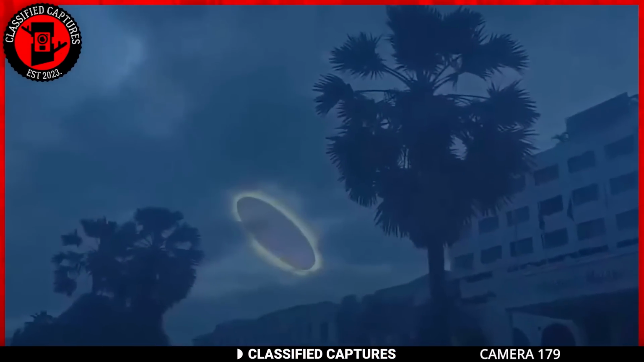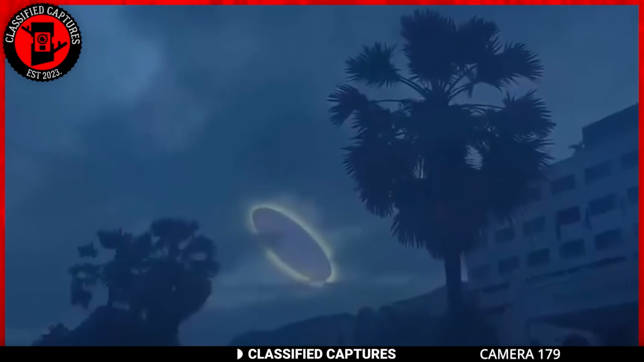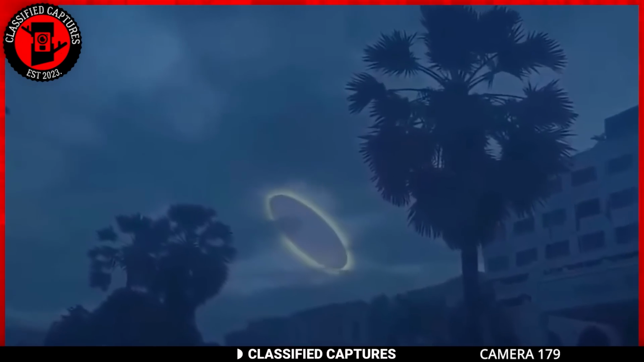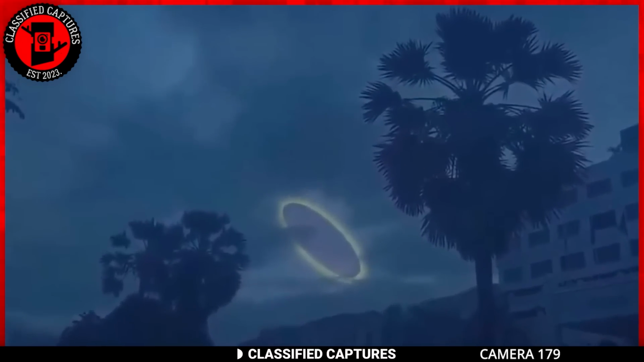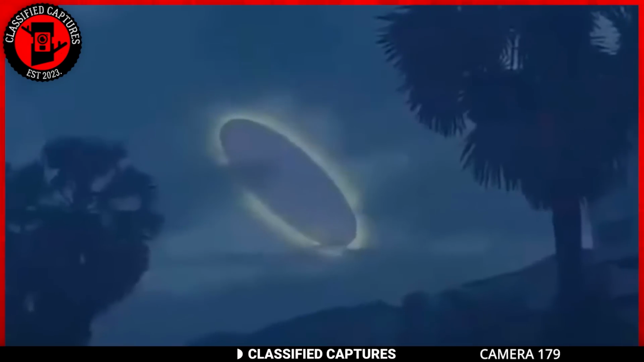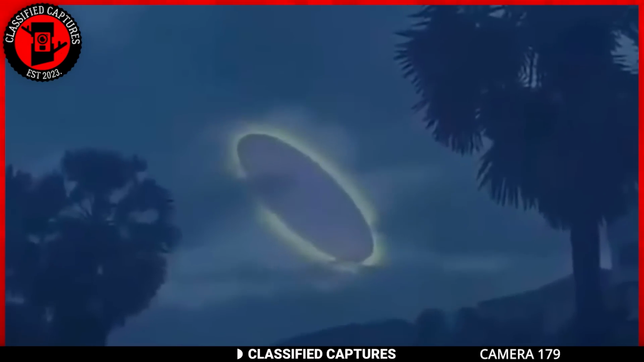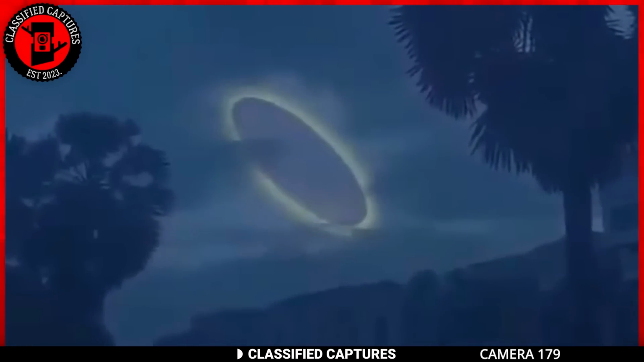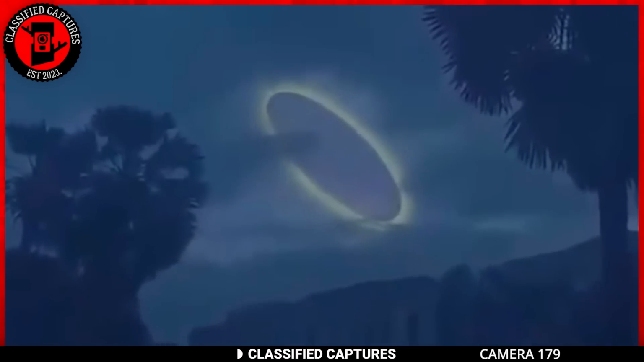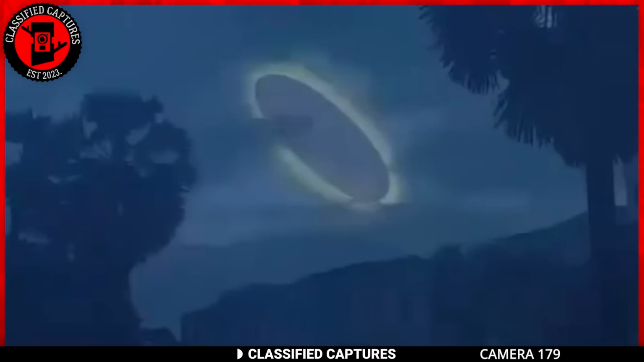This Instagram post featuring a strange ring in the sky has caught the attention of many, and naturally it caught ours as well. The post sparked a debate about the existence of portals, which are believed to be gateways to other dimensions. Also, the concept of portals has been around for a while. There hasn't been much evidence to prove their existence.